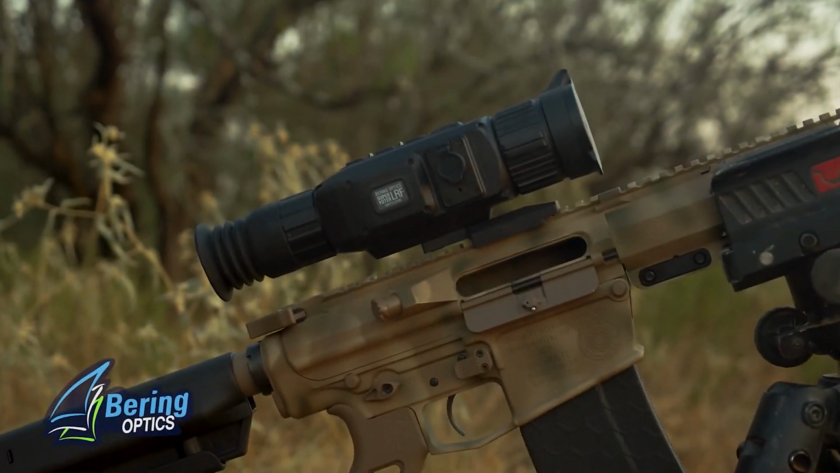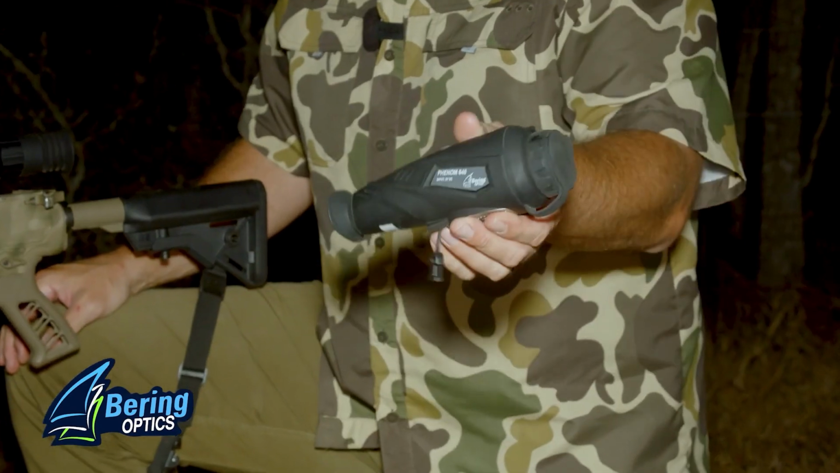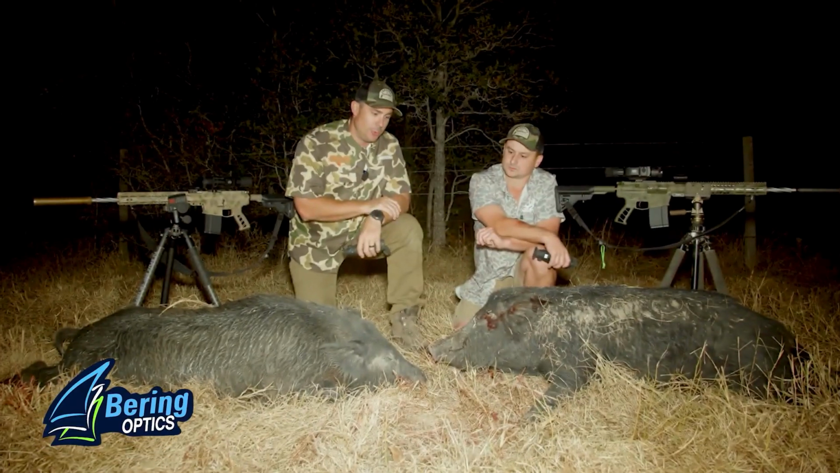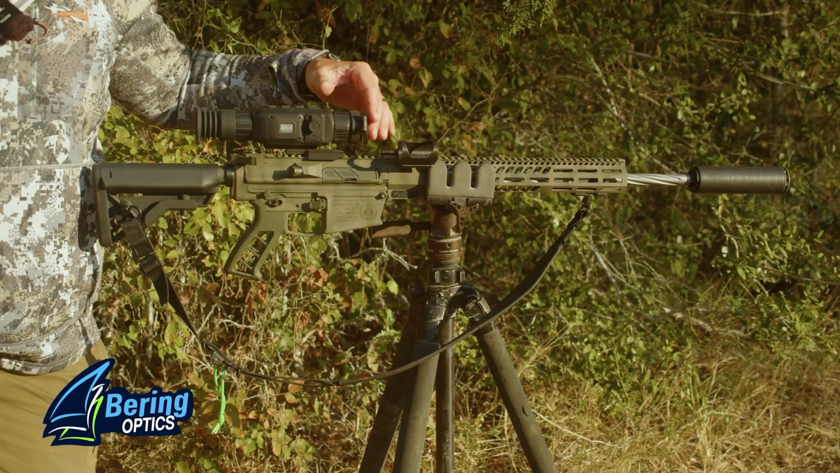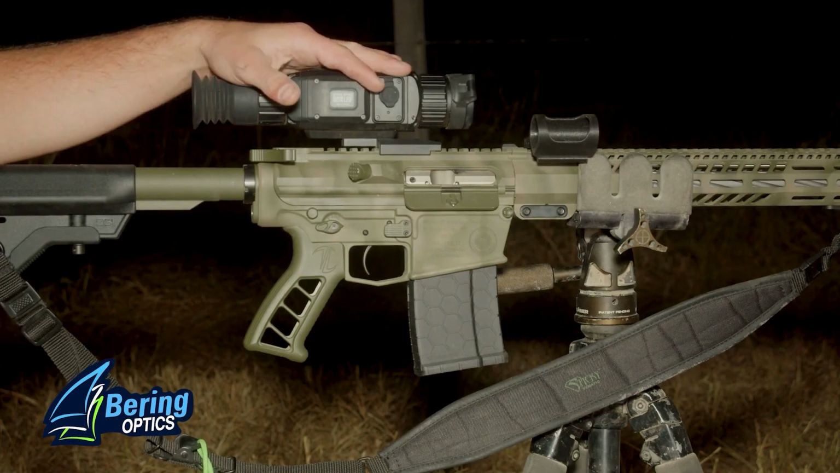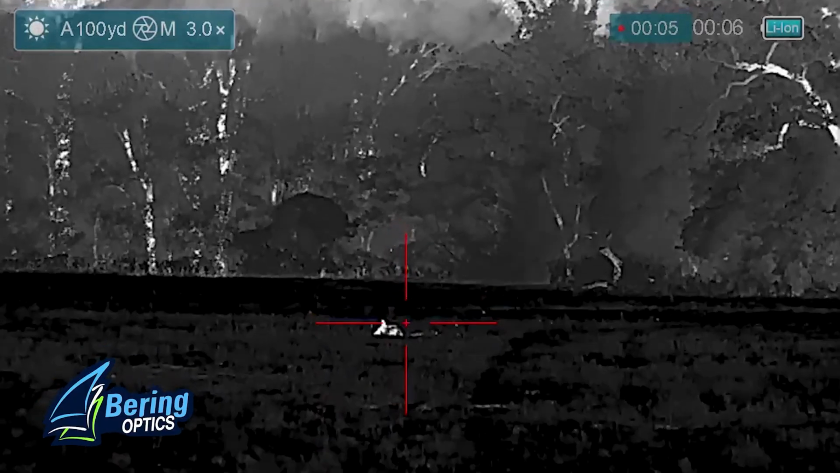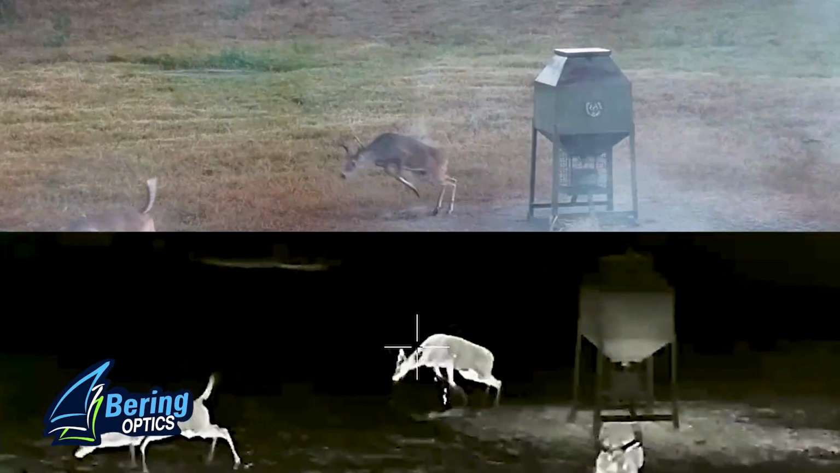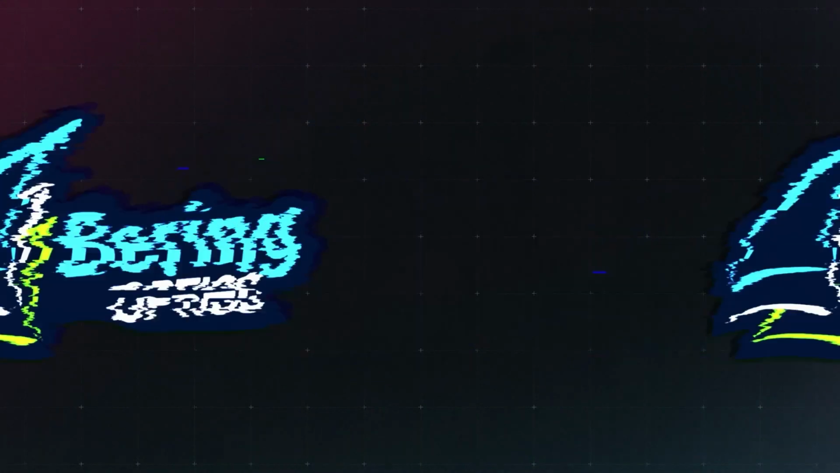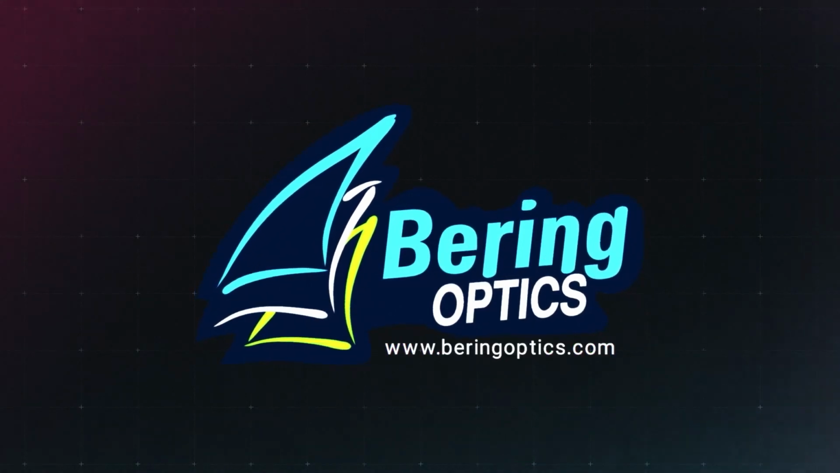You know what the biggest problem with Bering Optics thermal is? Once you try it, you'll have to have it. Not shooting at blobs, but actually being able to identify animals from hundreds of yards away. Bering is a company that makes some top quality stuff, and they're easy to function. Whether it's hog hunting, predator control, animal recovery, or game management, Bering Optics is quality thermal at an affordable price. Use it at night or during the day. Just get out and use it. Bering Optics. You can't look through one without wanting one. Guaranteed.